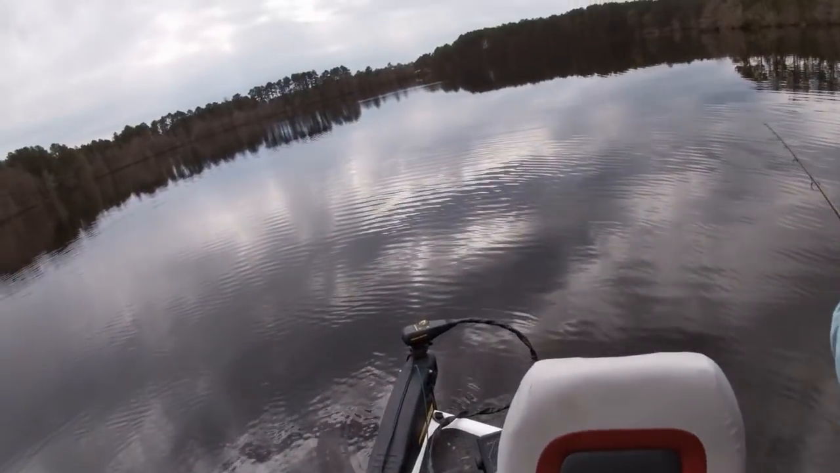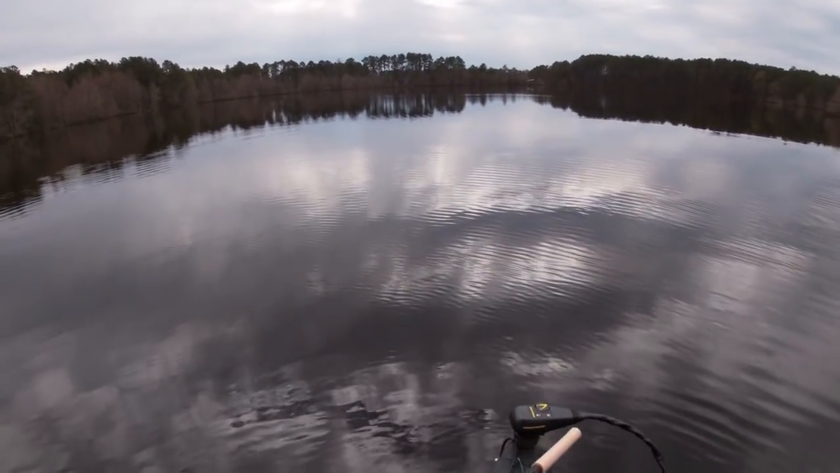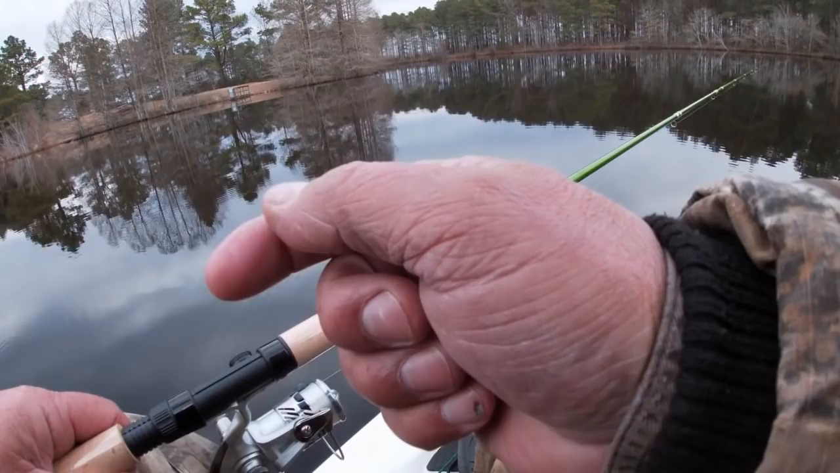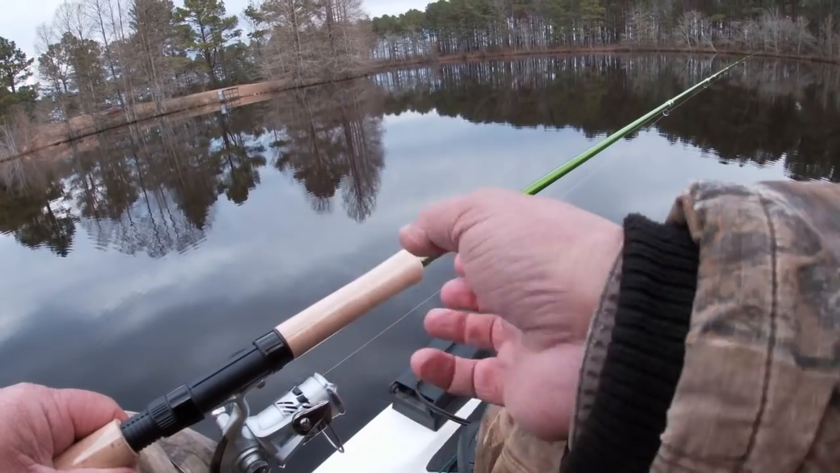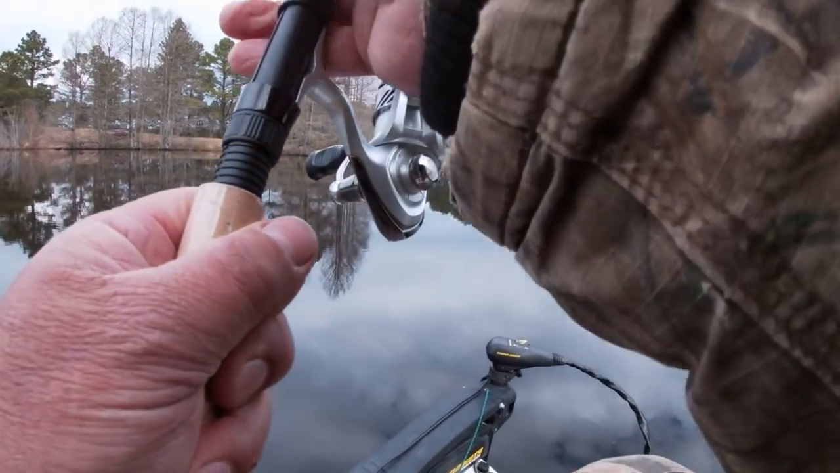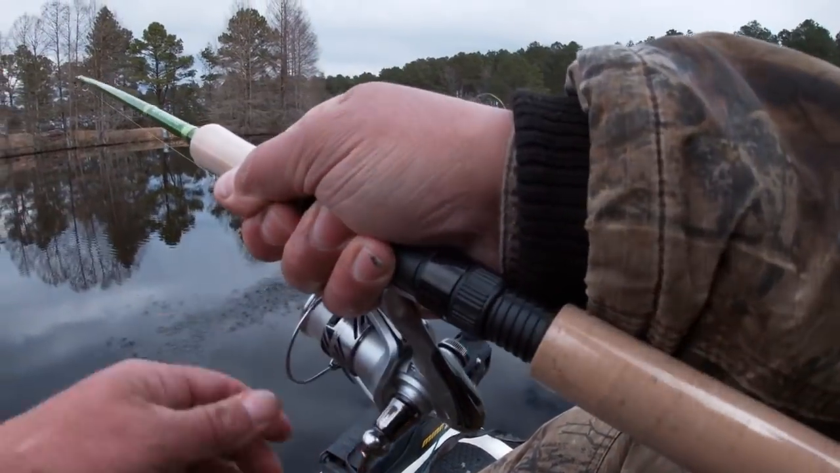We got Kenny on the boat with us. We're going to see if we can snipe some crappies. Let's see. I got to sit behind us. That's my lure right there. Now watch this. Here he comes. Boom. All right, your turn. Great.